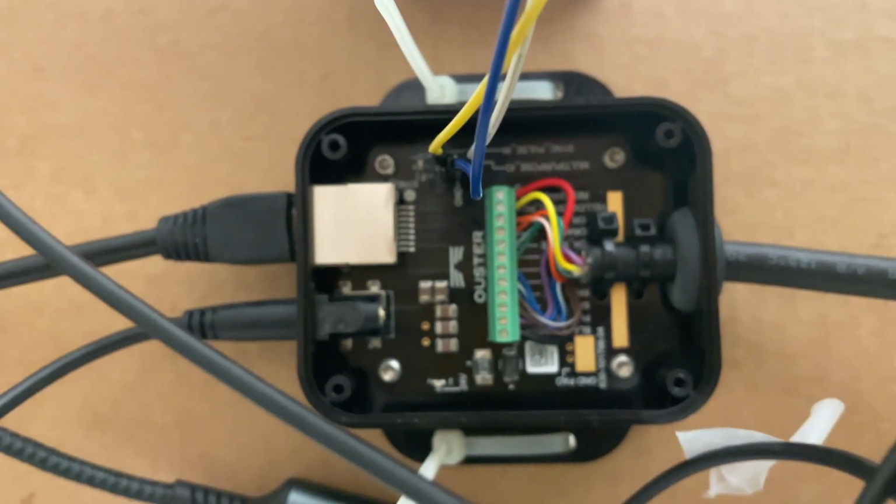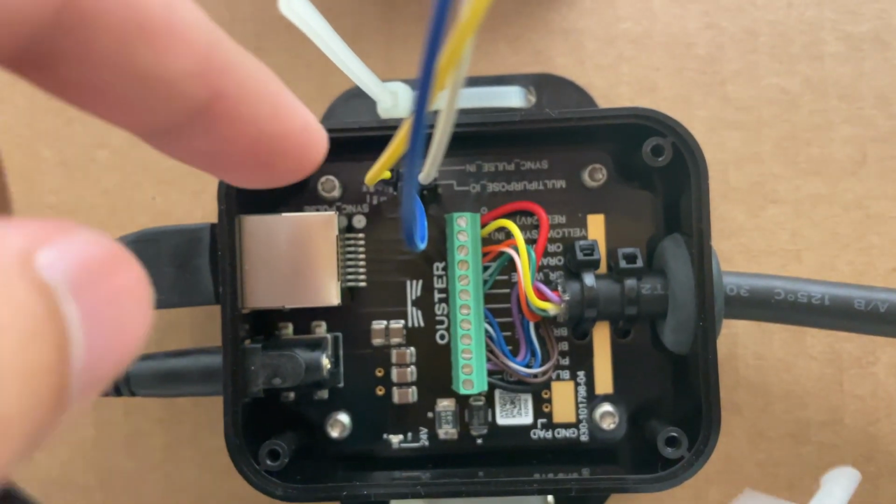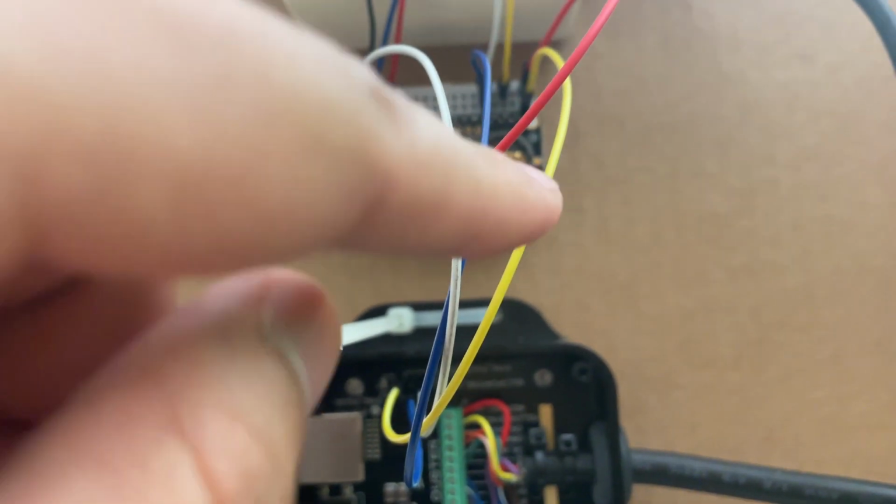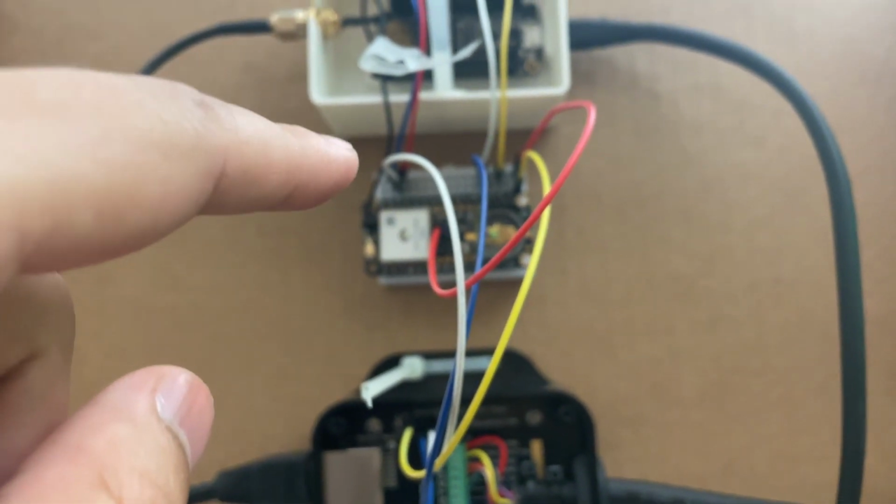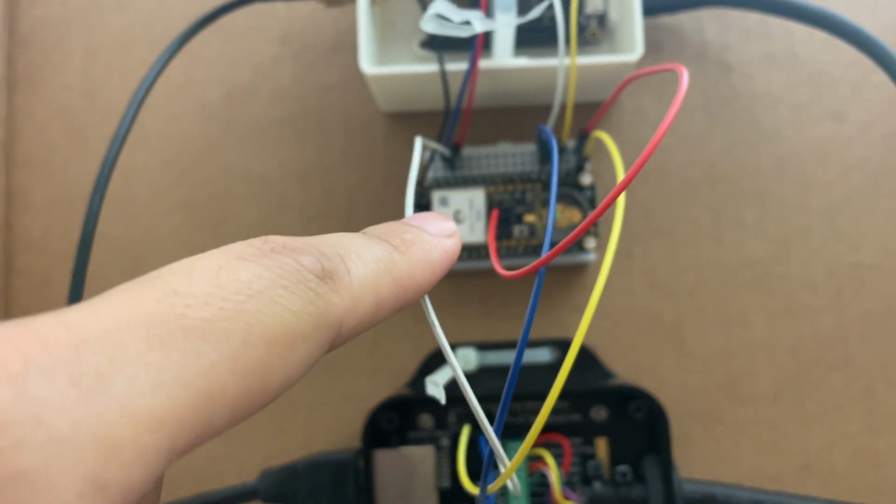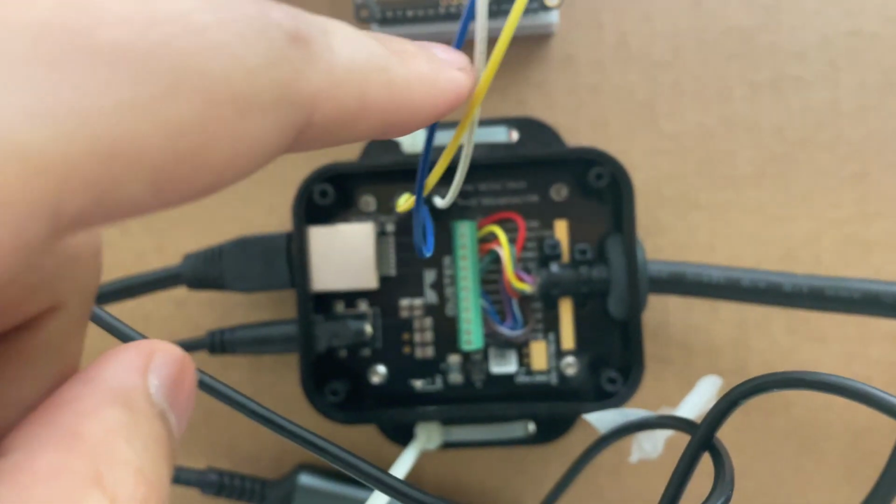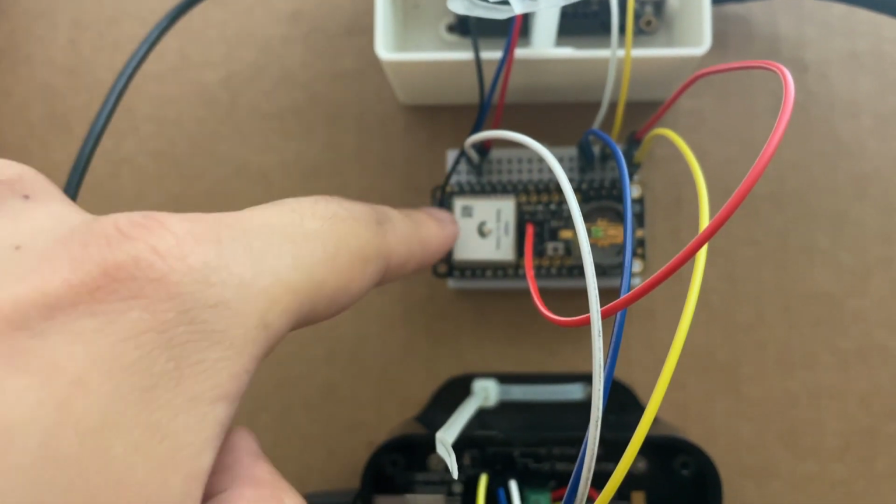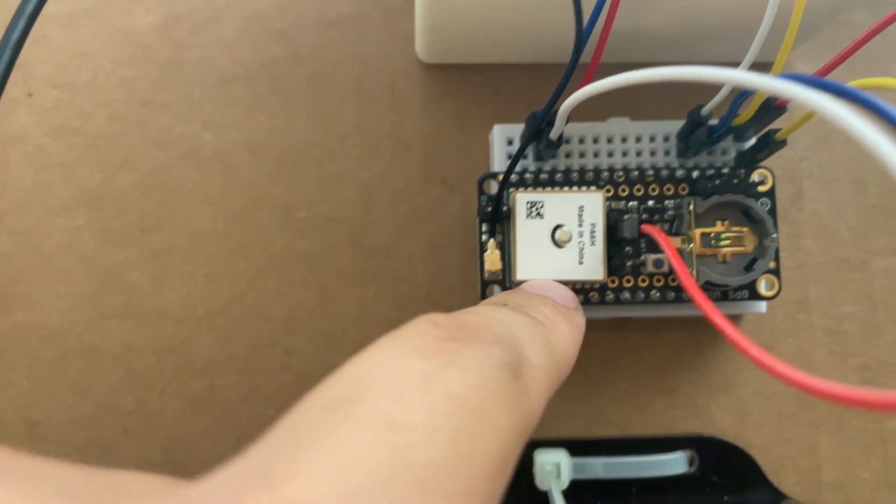And then the white is the multi-purpose I/O, which when it's configured to input, I think it's called input NMEA in, something like that. Anyway, so it's taking the UART messages from the GPS.